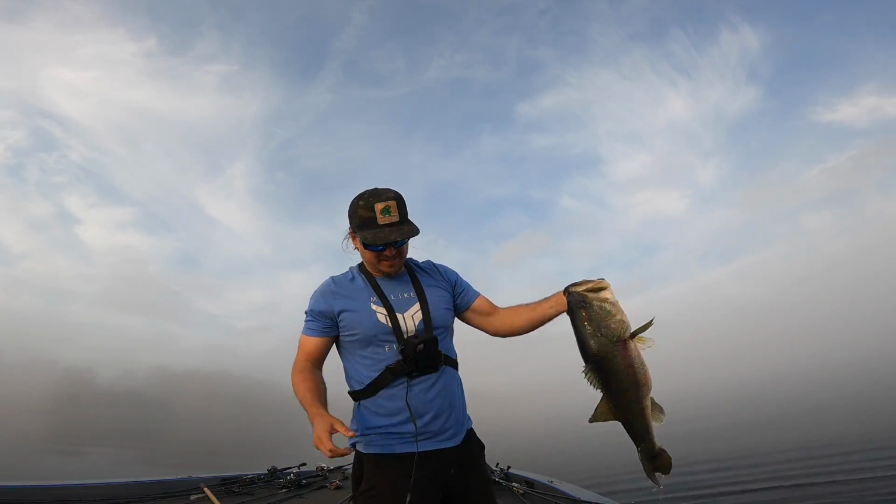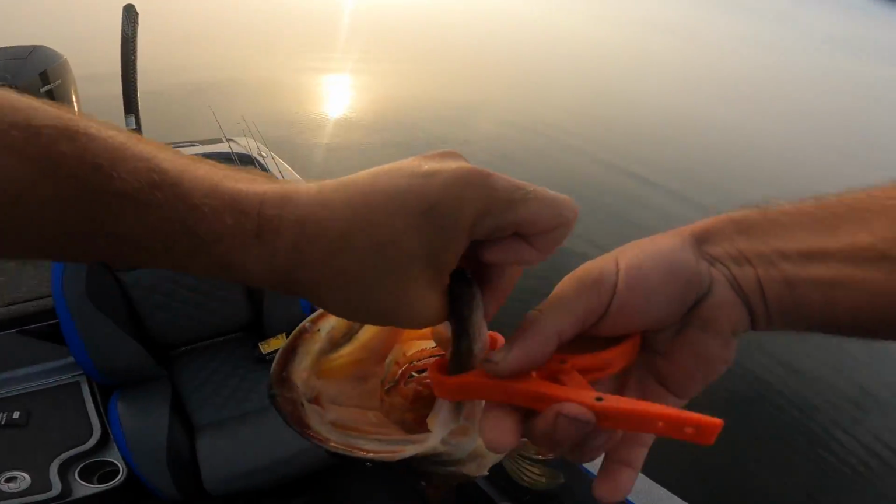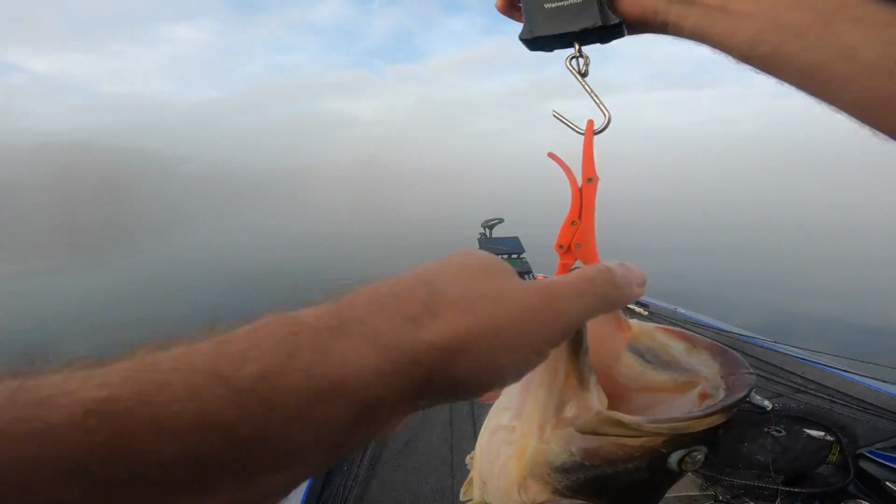Great fish. Great fish. I'm gonna throw her on the scale really quick, then we're gonna get her back in the lake. Man, that was incredible. She is an 8-14.